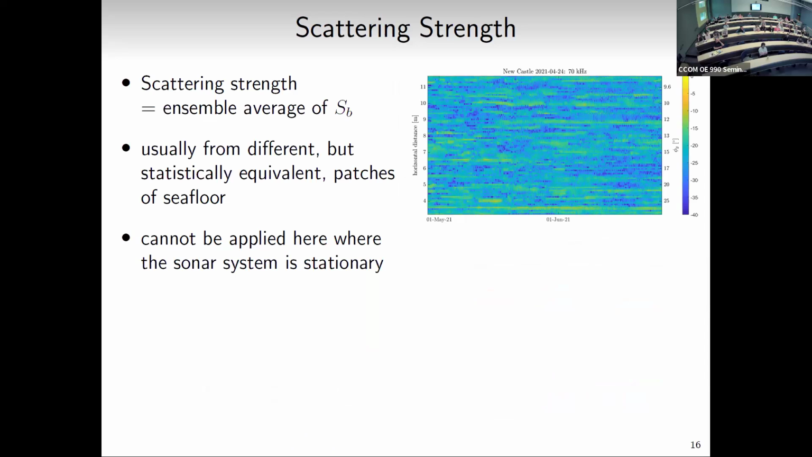To actually measure scattering strength, it is an ensemble average quantity. So we have to take an ensemble average of this color here, of the unaveraged interface scattering strength. What's usually done is we average over different but statistically equivalent patches of seafloor. If you're on a ship, you go along and average a certain number of things together, and that'll be your scattering strength. But we can't do that here because we're looking at the same patch of seafloor for the whole 6 months or a couple months or whatever.